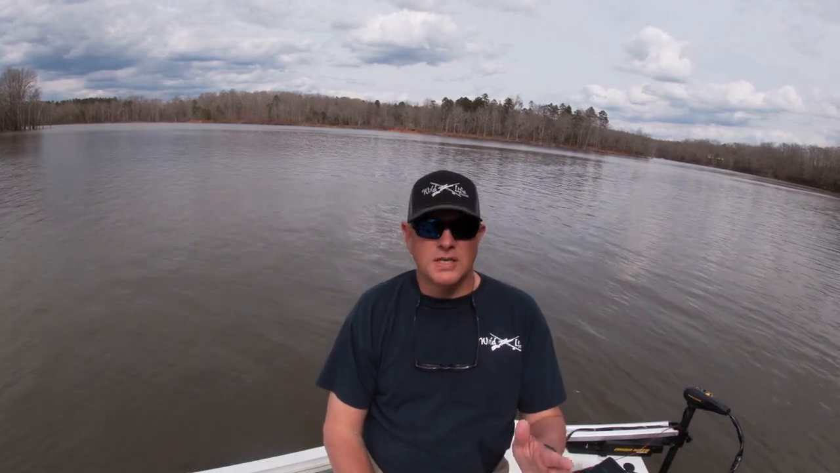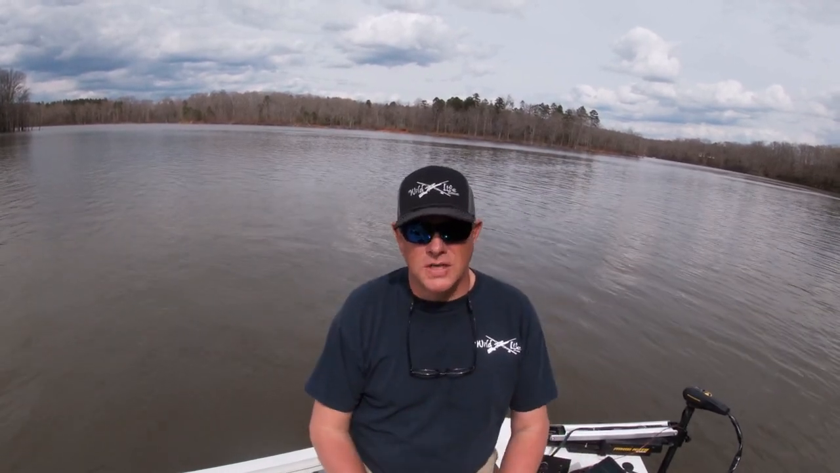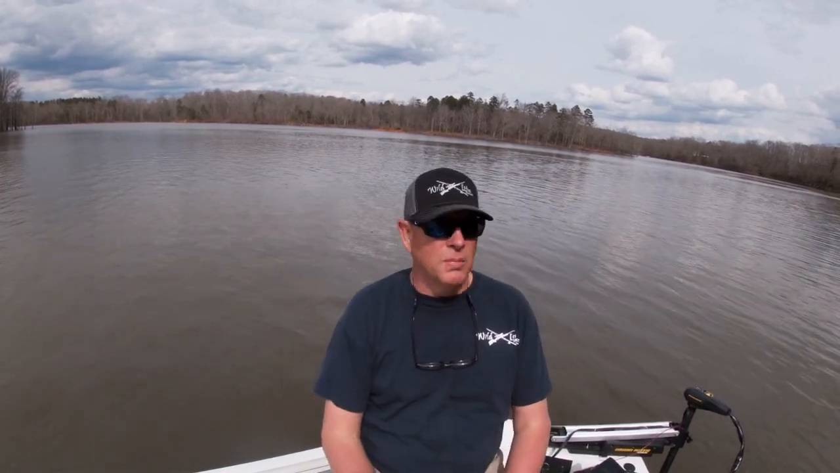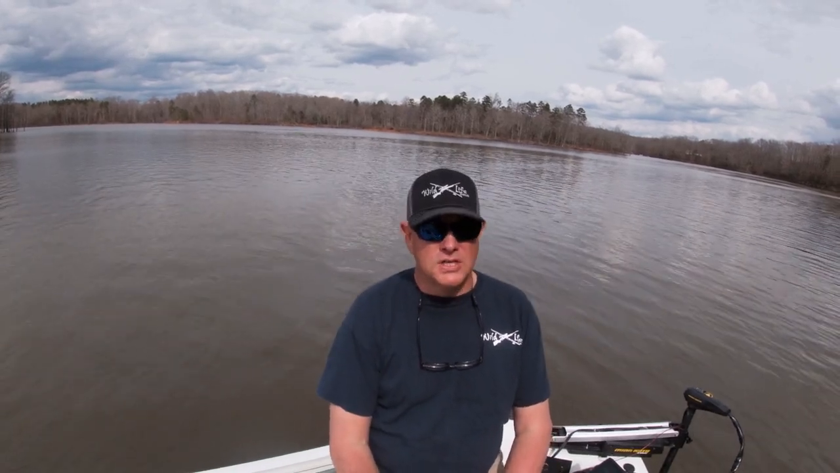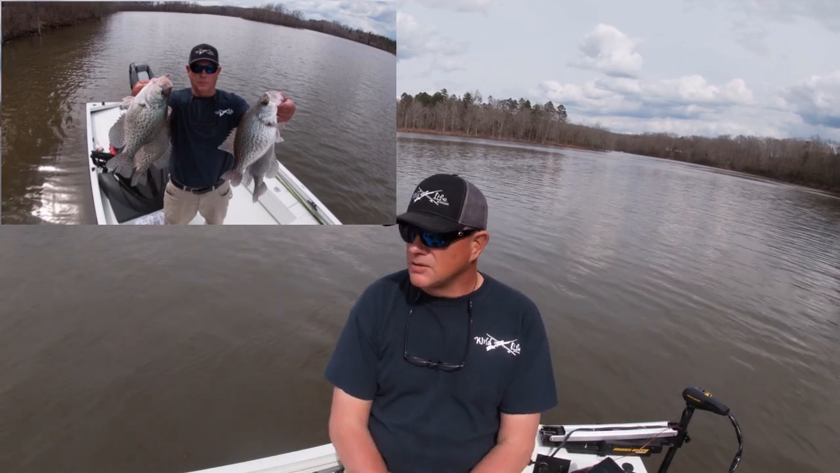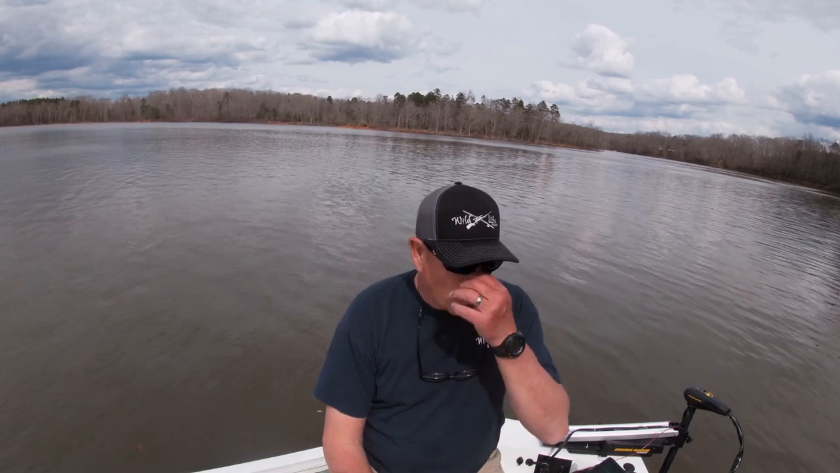I went up one of the creeks. That fresh muddy water had the fish just turned off. I saw a lot of nice sized crappie back in those creeks, in 6 to 8 feet of water on stumps, but they just would not bite. So anyway, I hope that helps you if you're coming down to fish in the next couple of days. And we're going to get these fish out and take a few pictures of them and release most of these.